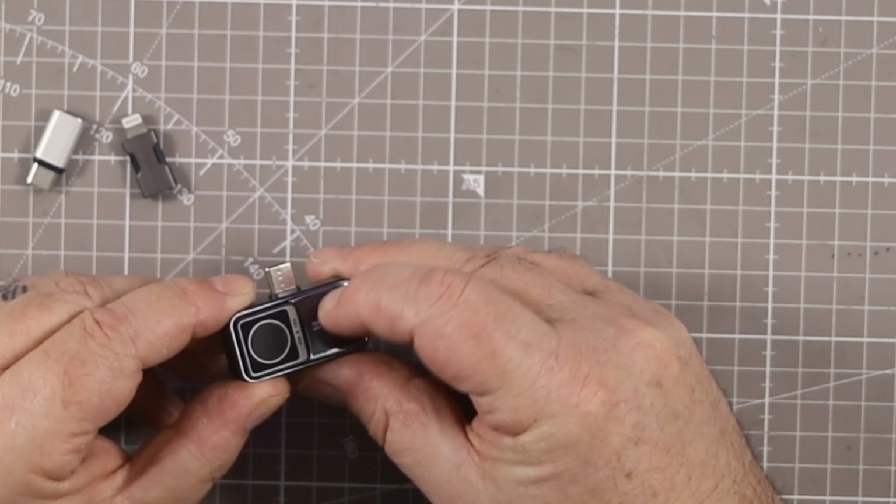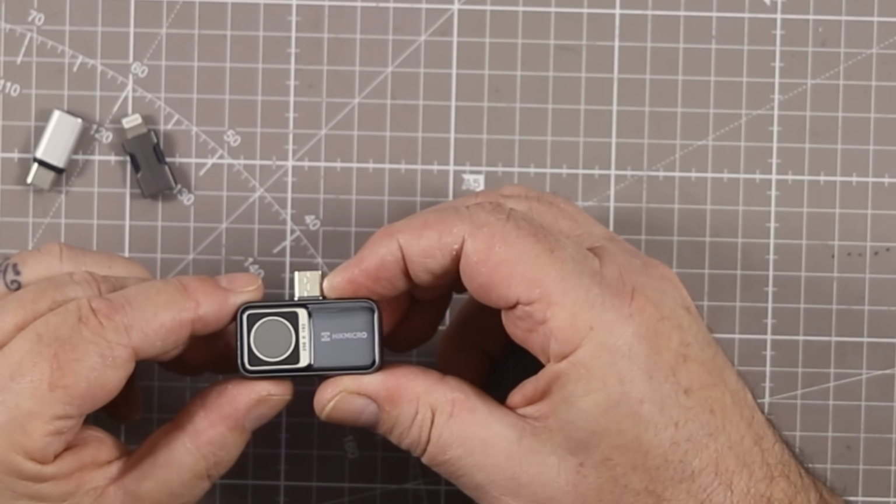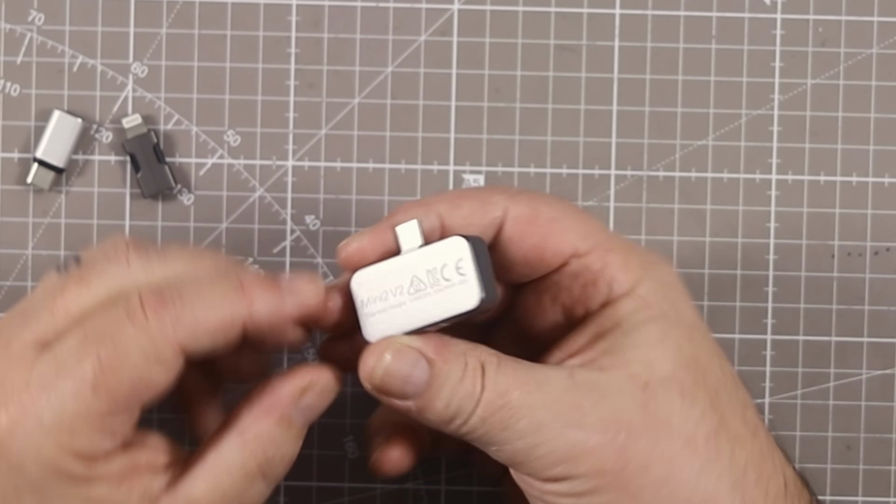It's got a bit of weight. Has it got the peeling feeling on it? I don't know. We better read the manual, I guess, even though I said I wasn't going to.